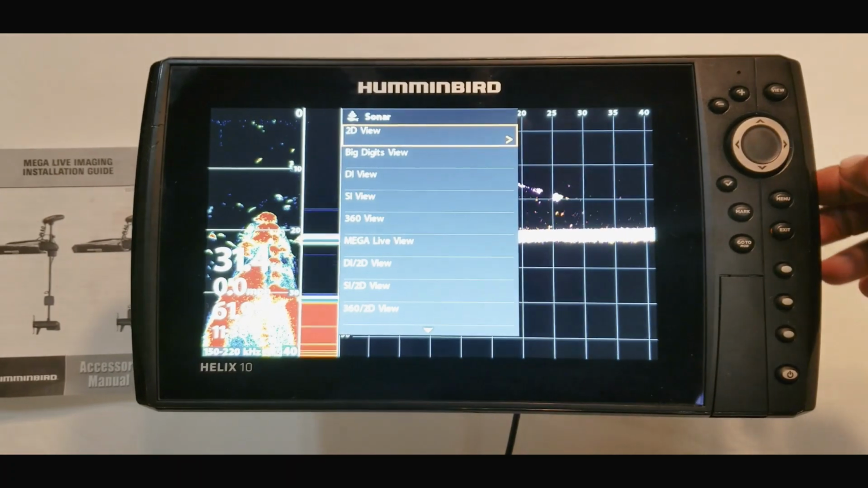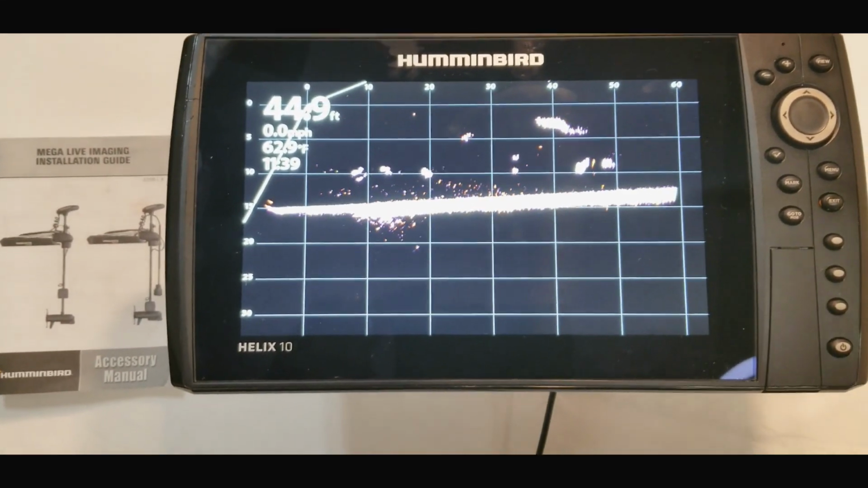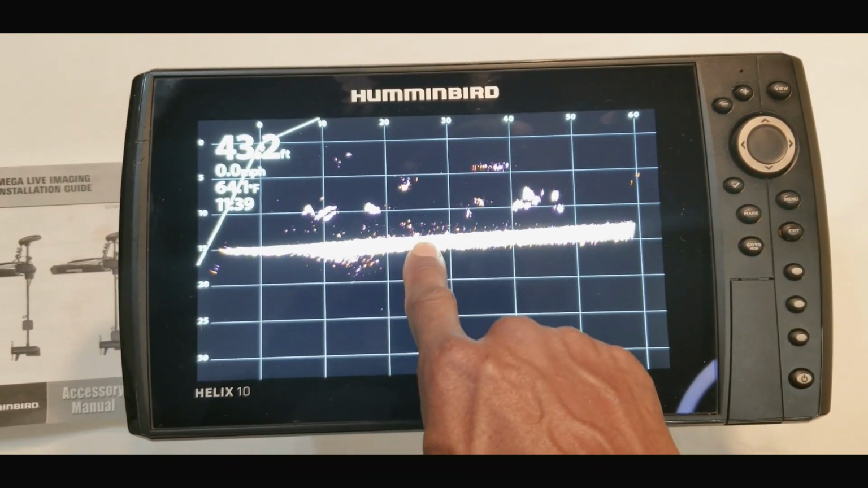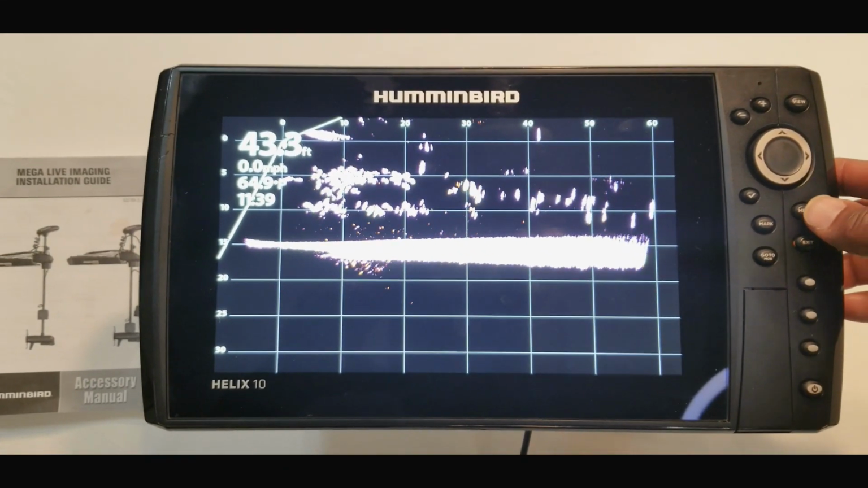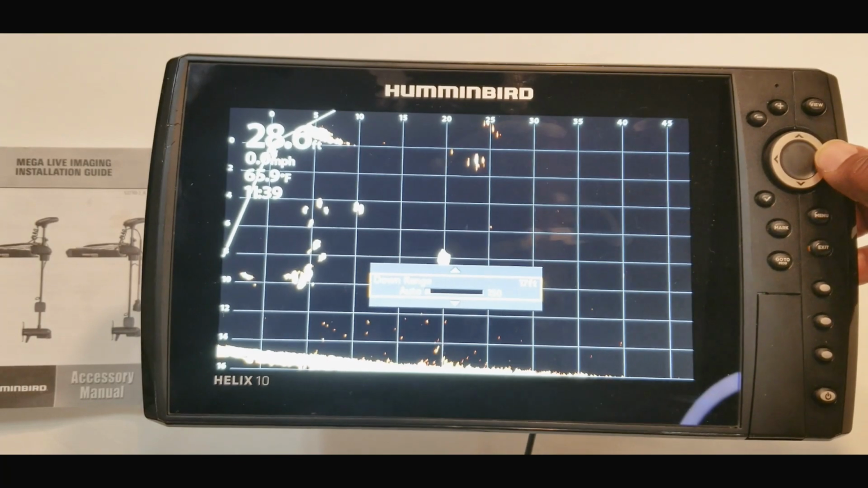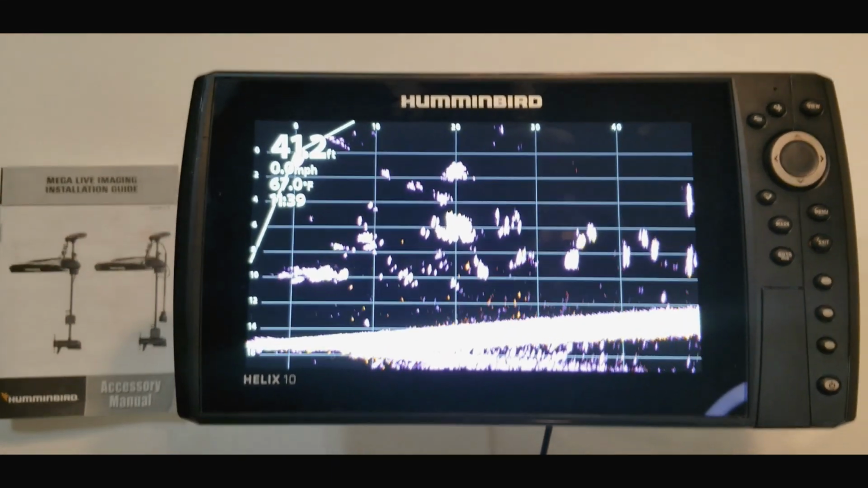So let's hit the right arrow key and scroll down to a full view on the Mega Live screen. That will take it to a full view. Another thing I've gotten into the habit of doing, whenever I see that the bottom of the lake is sitting in the middle of the screen, to get the most out of this screen, is to hit the menu key and drop the down range until the bottom is at the bottom of the screen. That way it gives us as much area on the screen as possible, so it kind of blows everything up for you. Let me exit back out of that. All right, so that is the full screen.